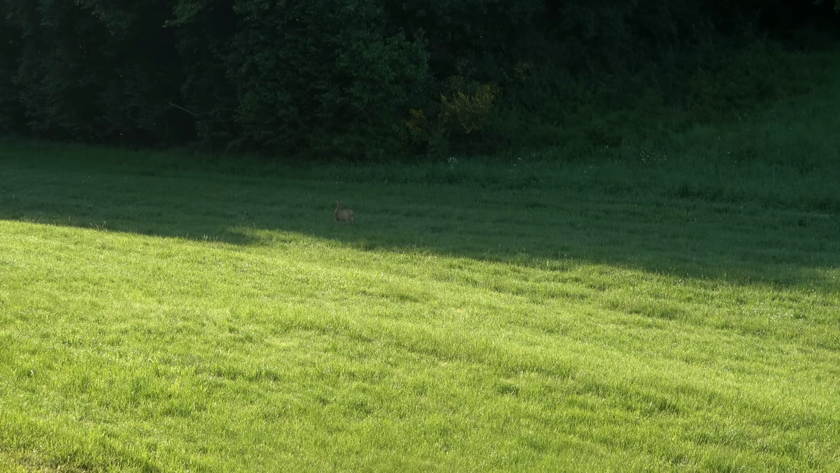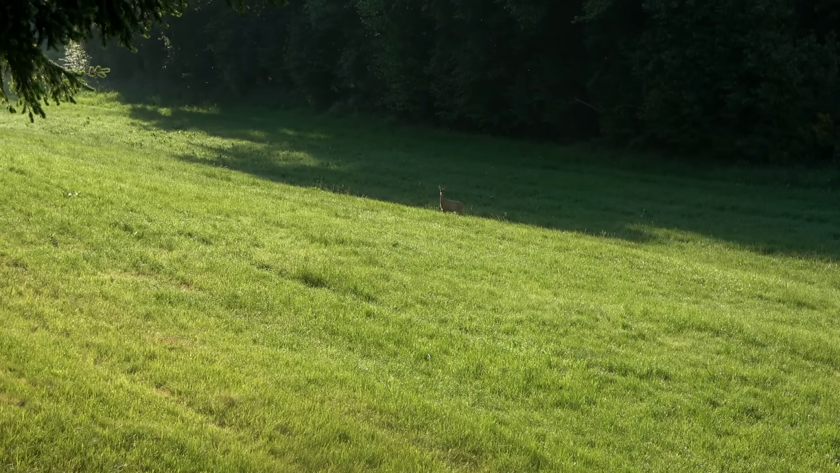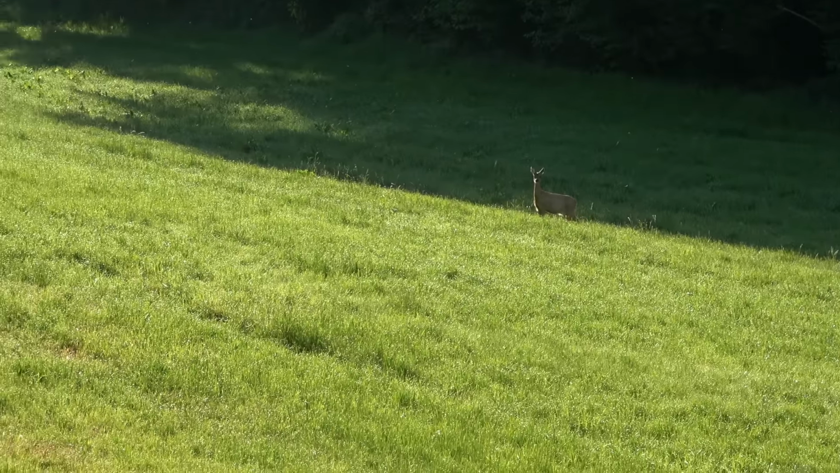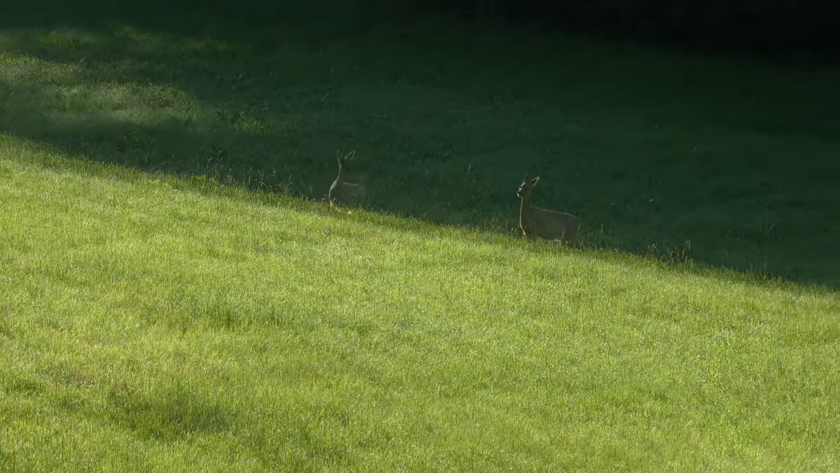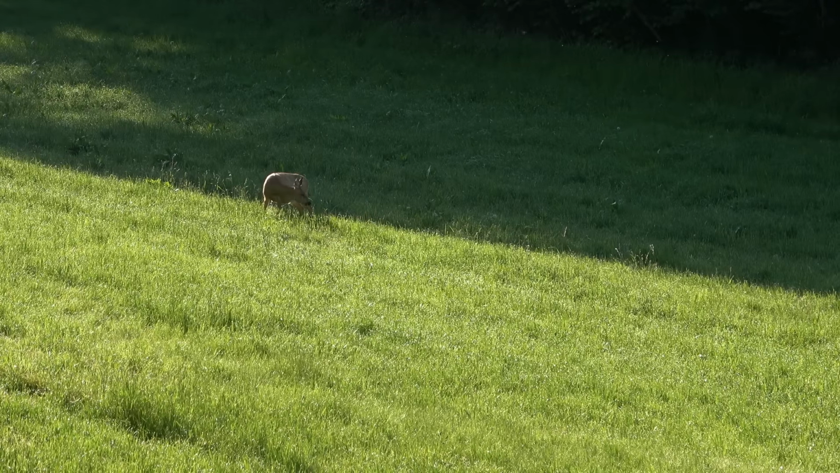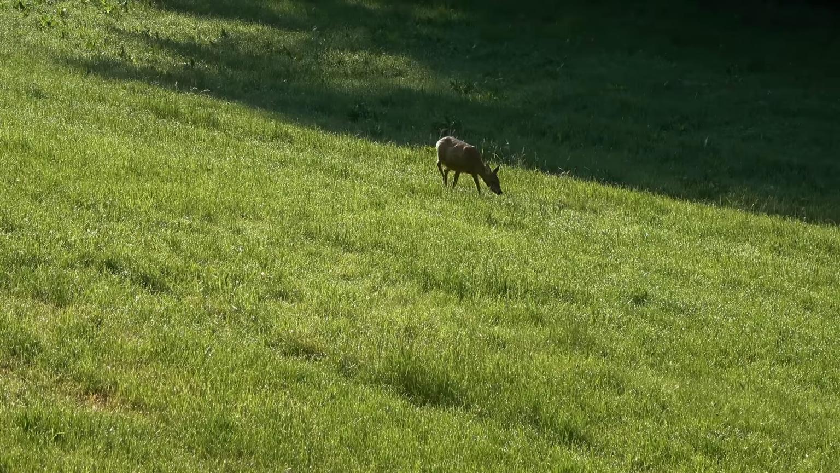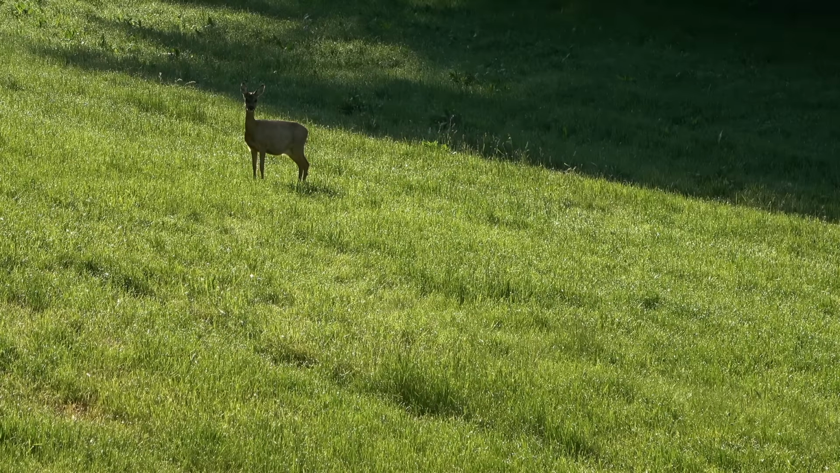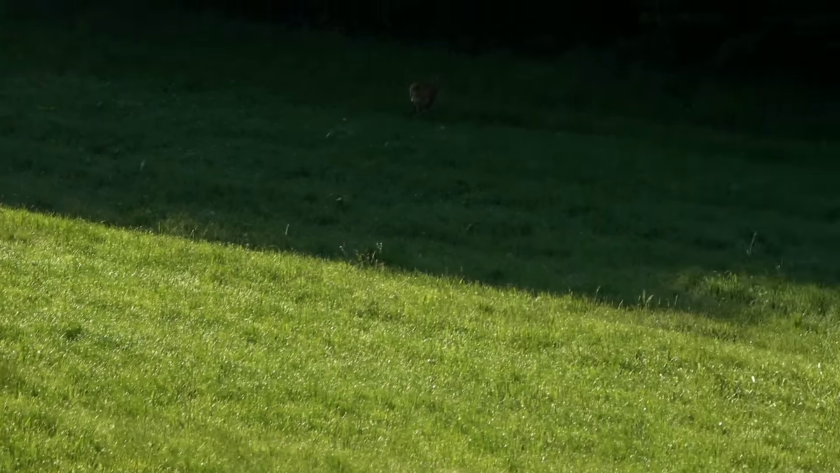This way, the hunt remains respectful and calm. A quiet start to the day in the hunting grounds.